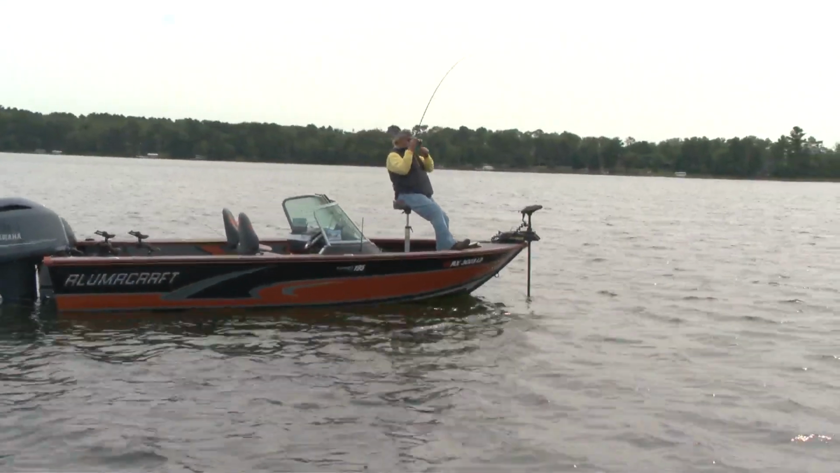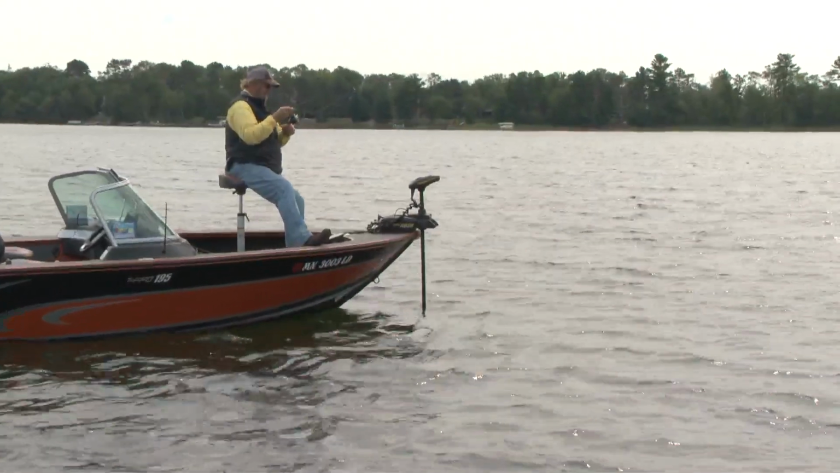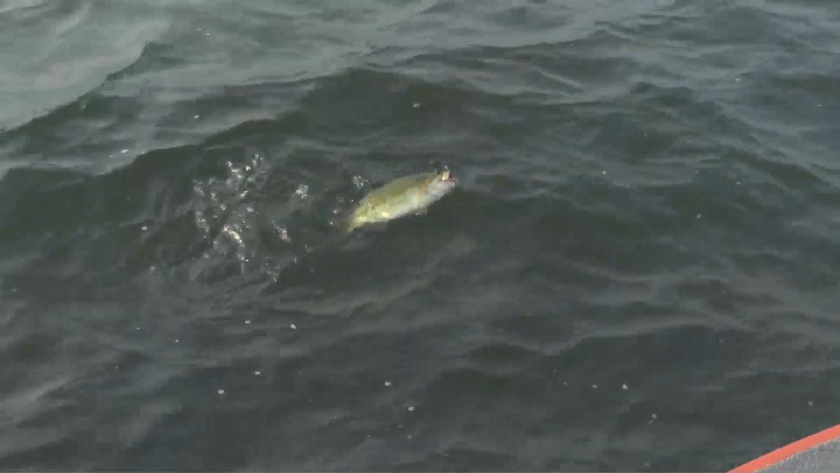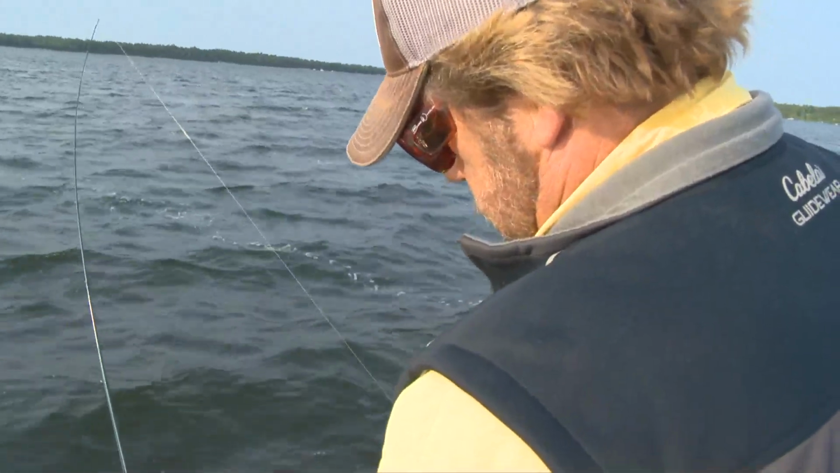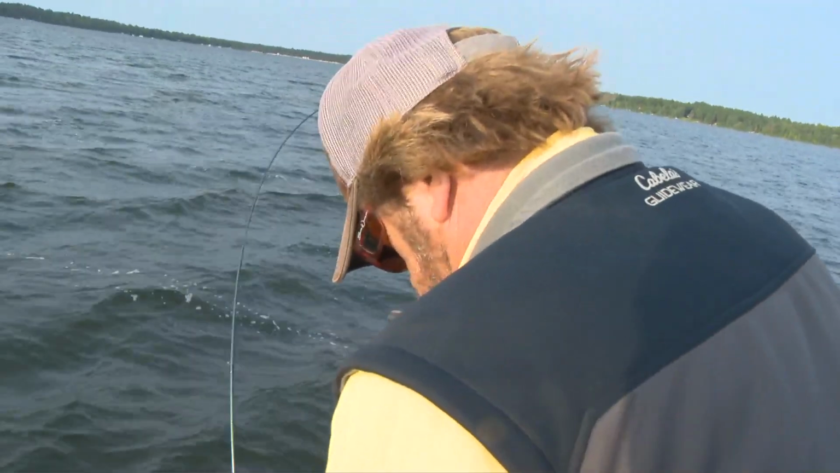There we go. There we go. And you notice I'm just drifting along, just so slowly. I'm at about 18, 19 feet. I'm off of the break, so this guy came way out on the outside edge. Not a big bass, but an adult. That one hit it so light, if I wouldn't have had a really sensitive rod on, I'd probably never have even known it.